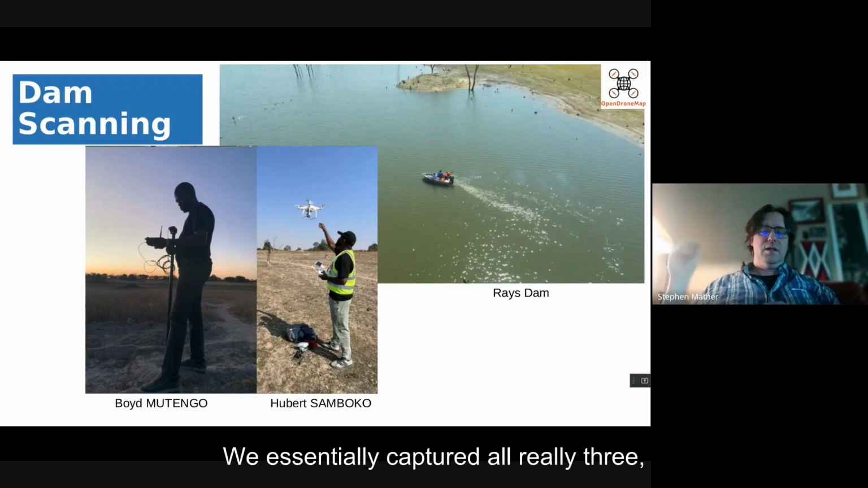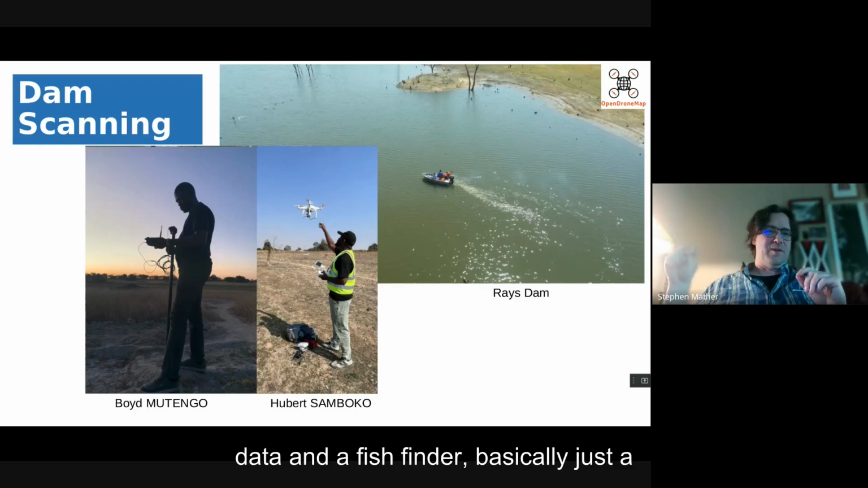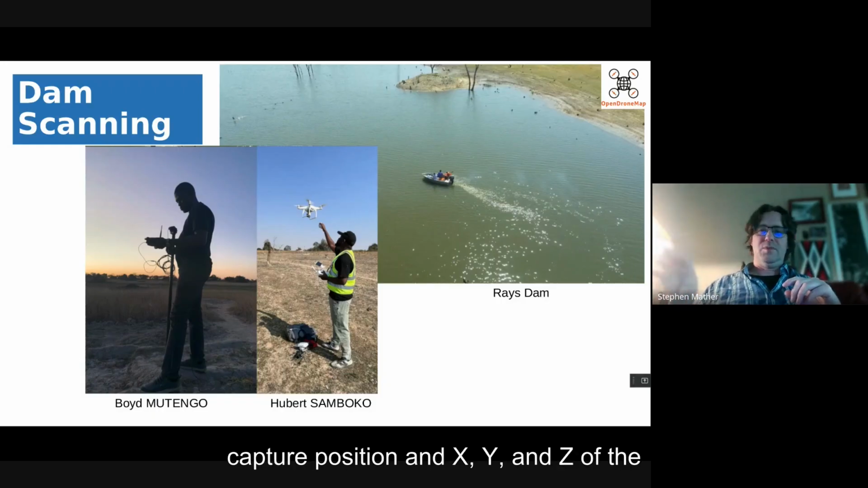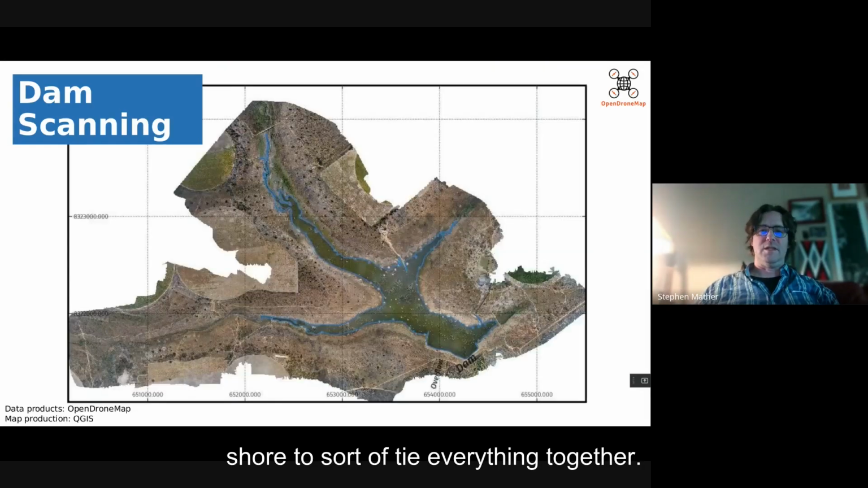We essentially captured, well, really three data sets simultaneously. One was a boat on the water with detailed GNSS data and a fish finder, basically just a small, inexpensive sounding device to capture position and X, Y, and Z of the base of the reservoir. A drone to capture all the dry areas, and of course GNSS on shore to sort of tie everything together.